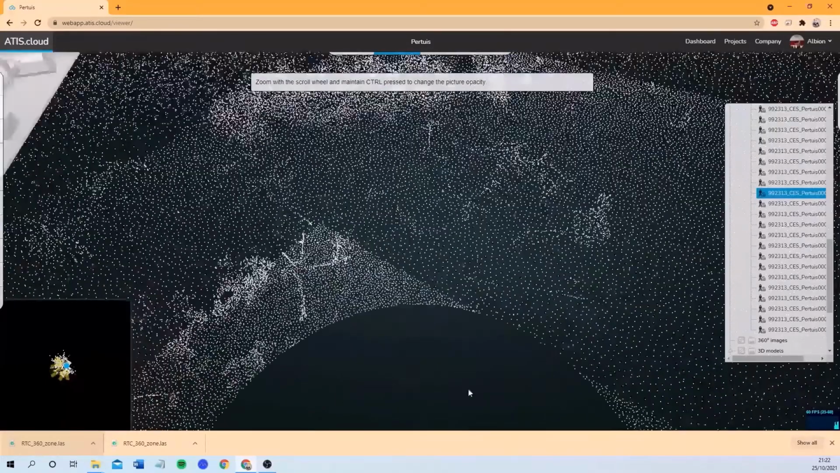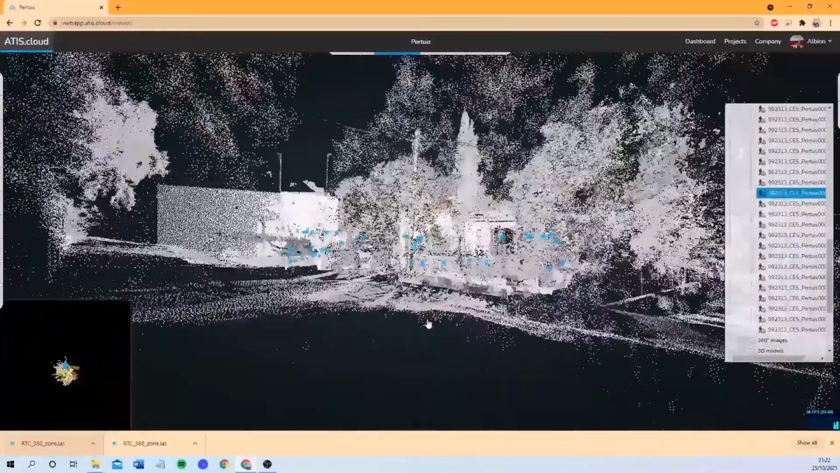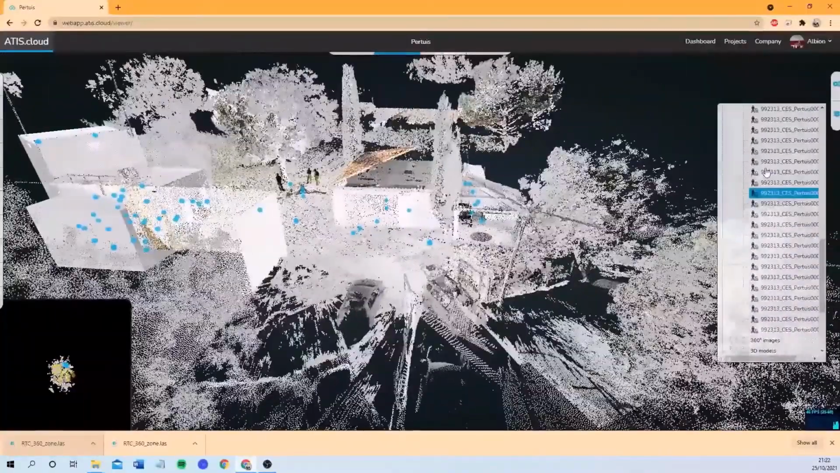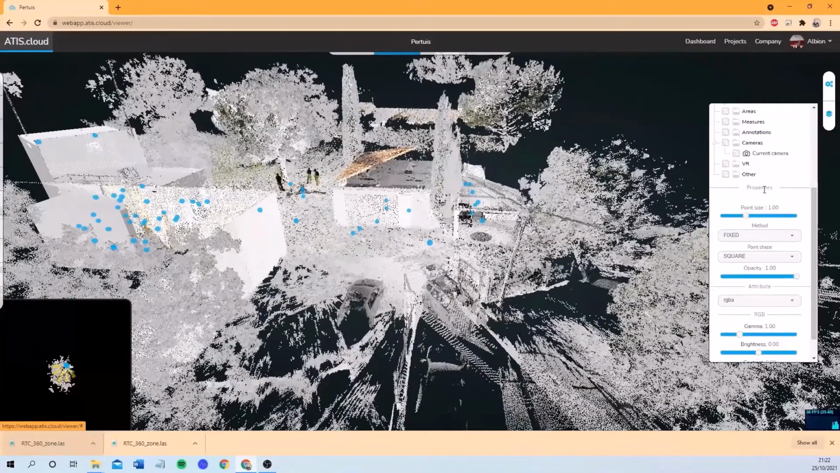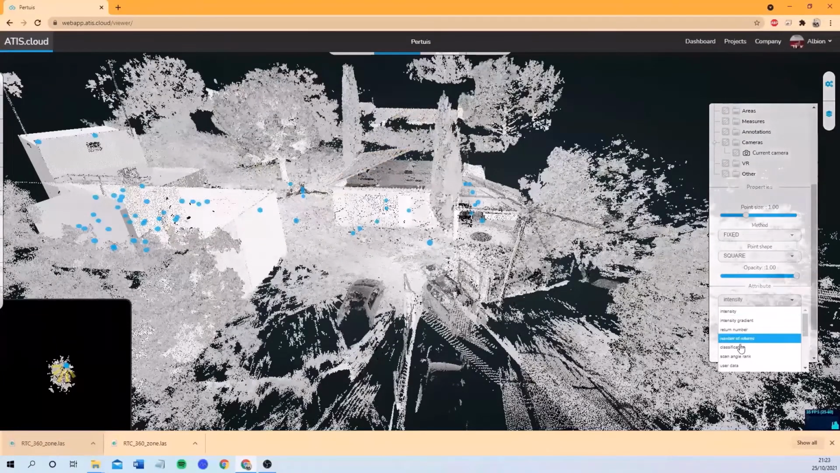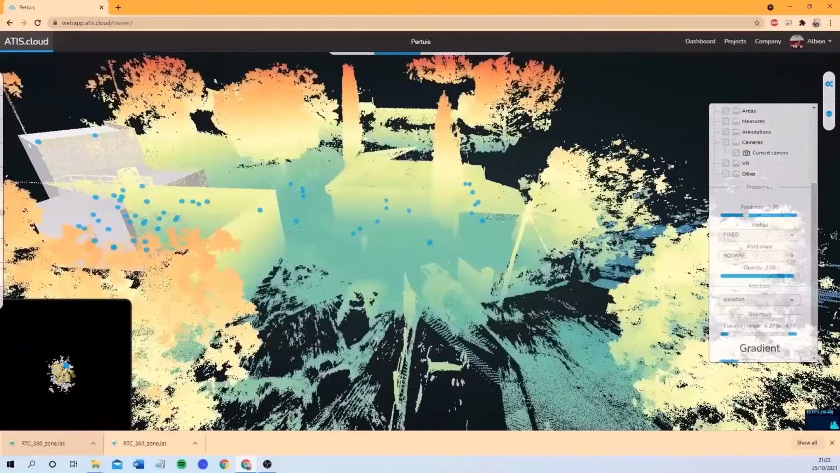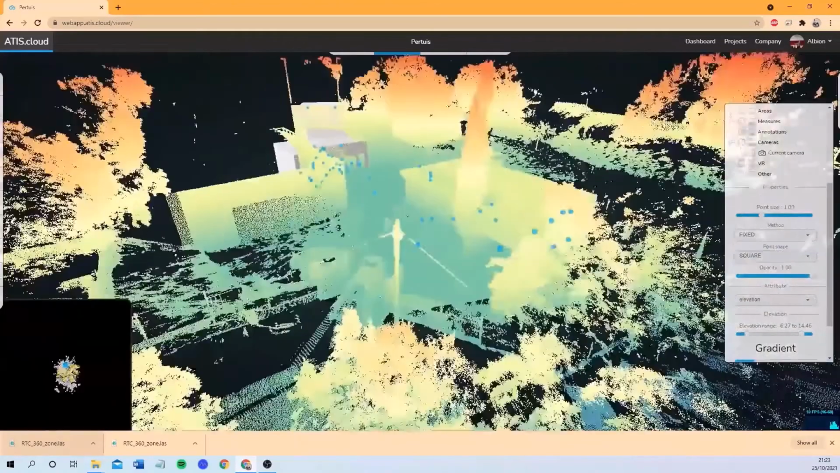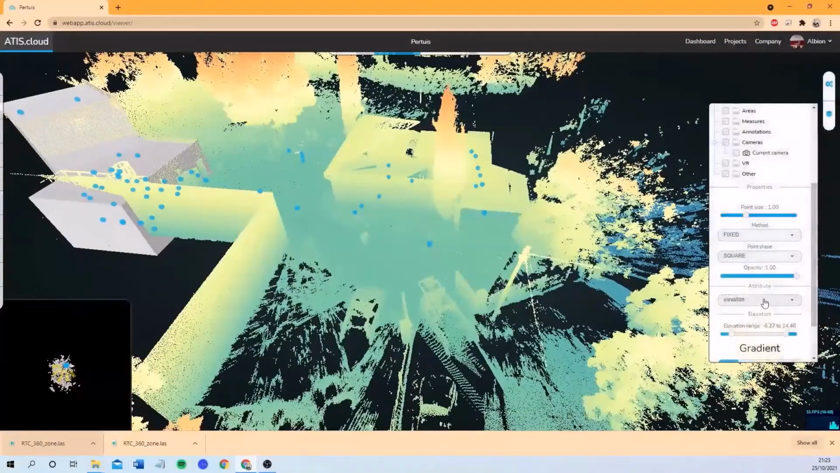So here the point cloud is loading and we're seeing the 3D model also. On ATIScloud, if your point cloud has different attributes, you will be able to play with these attributes. You select the point cloud and here we can see the attributes. If I want to display only the intensity, or if the data is classified, I can use the classification, or, let me see, elevation in this case. Depending on your attributes, we do not lose them on ATIScloud. You'll be able to play and better analyze your data.